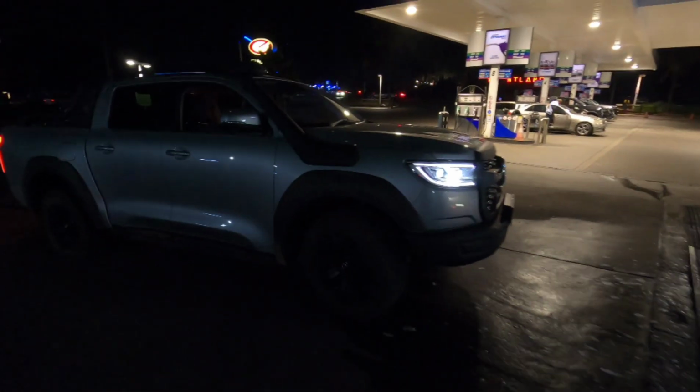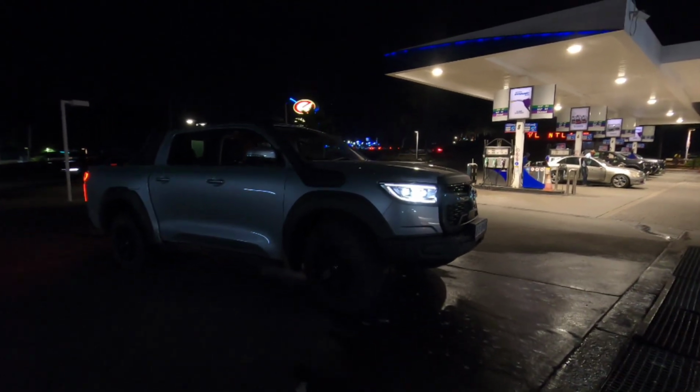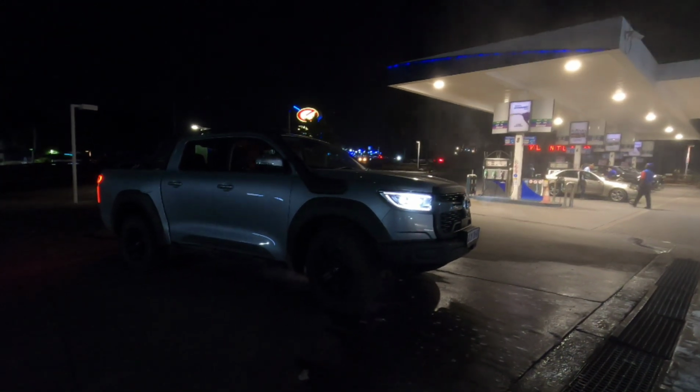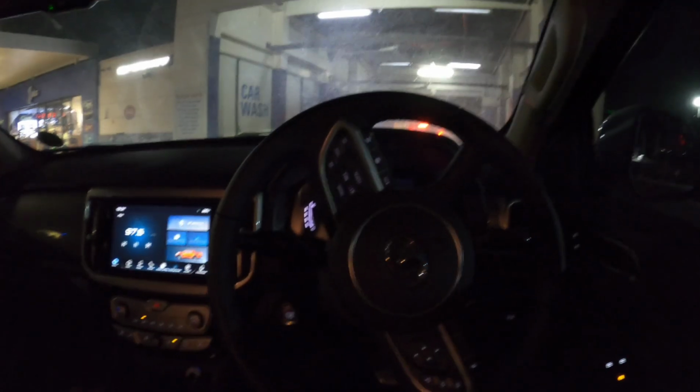And on the outside, you'll see that this one doesn't have the fog lamps. You'll see the LEDs are the same, but this one doesn't have the fog lamps. The rear LEDs are the same as well. Everything else is still pretty much the same. But personally, I'll save that 50 odd K or so and get the LT, because I don't do a lot of rugged stuff anyway.